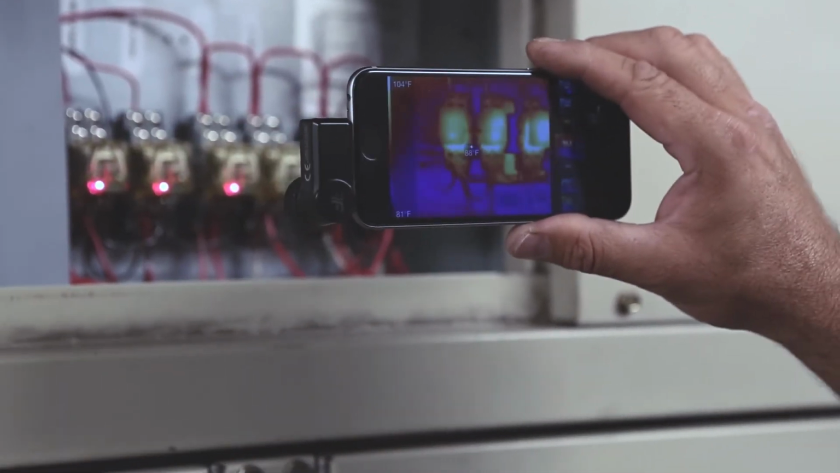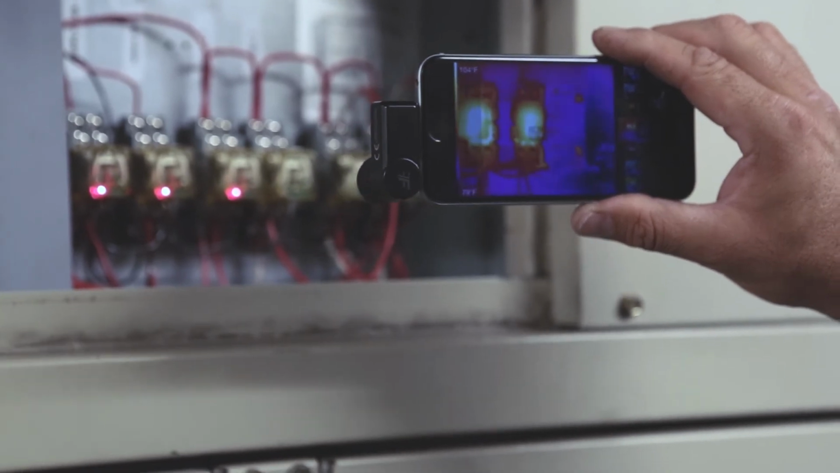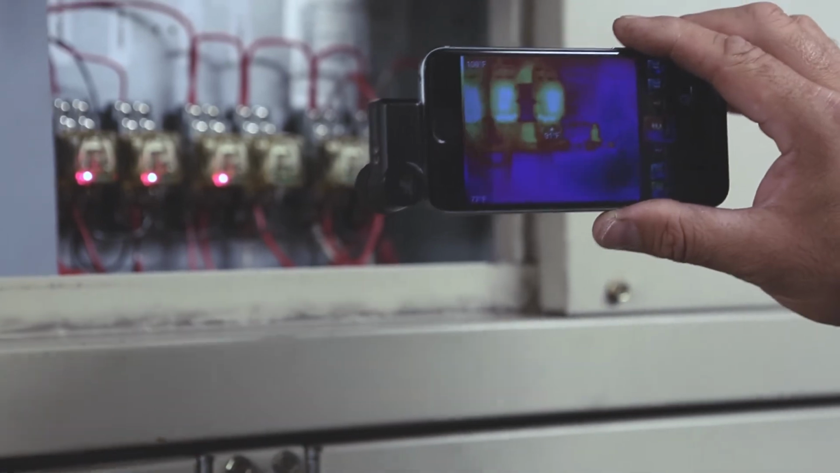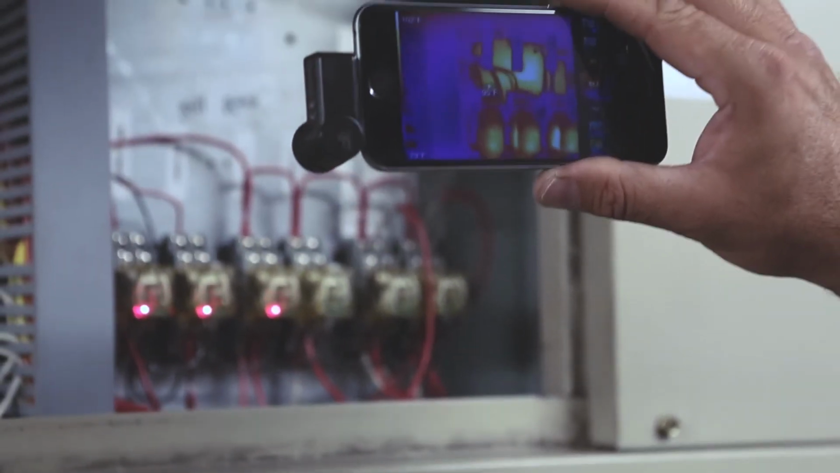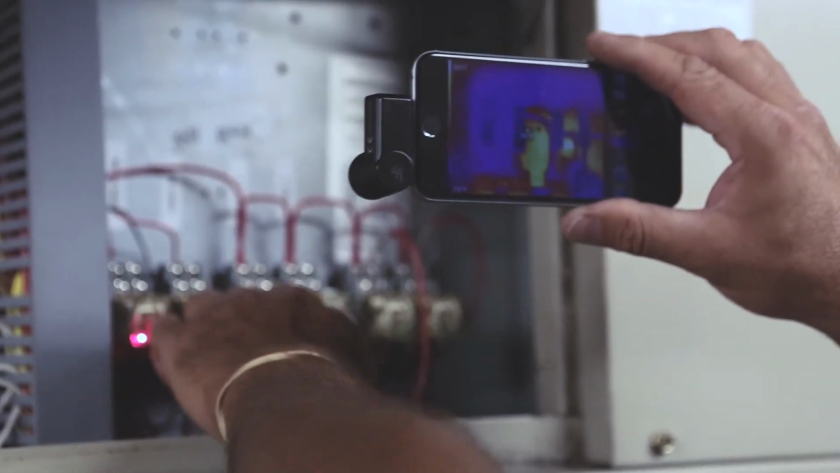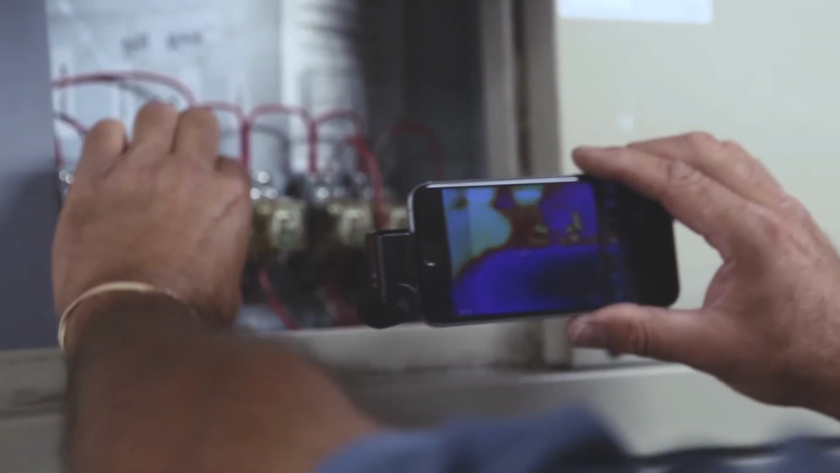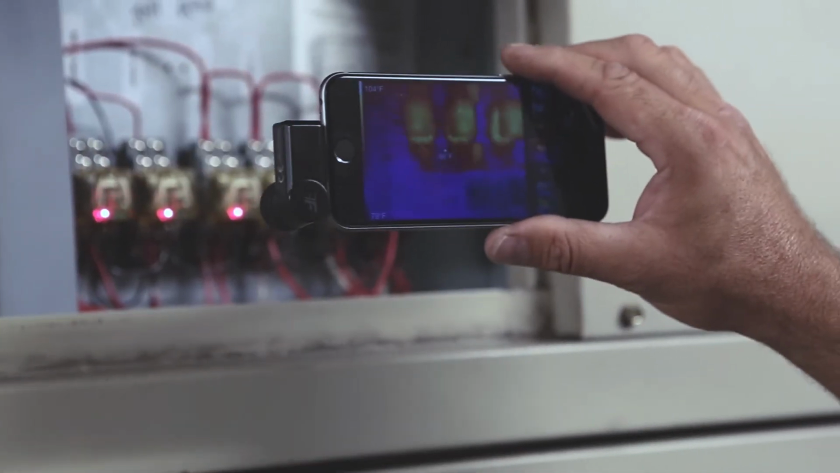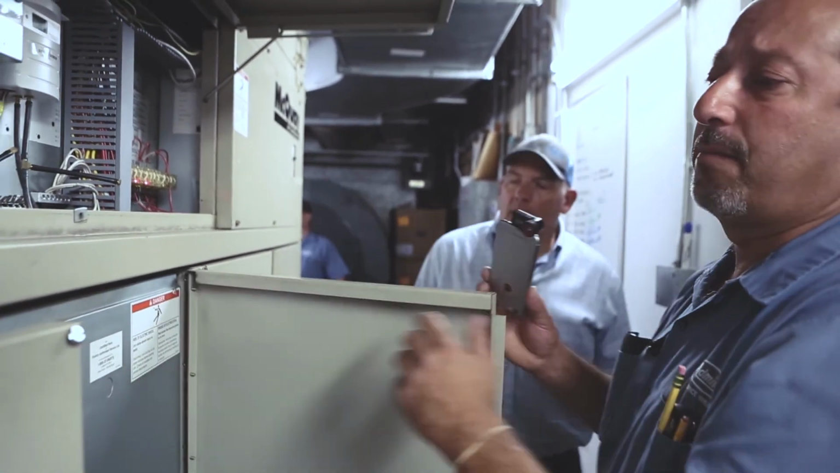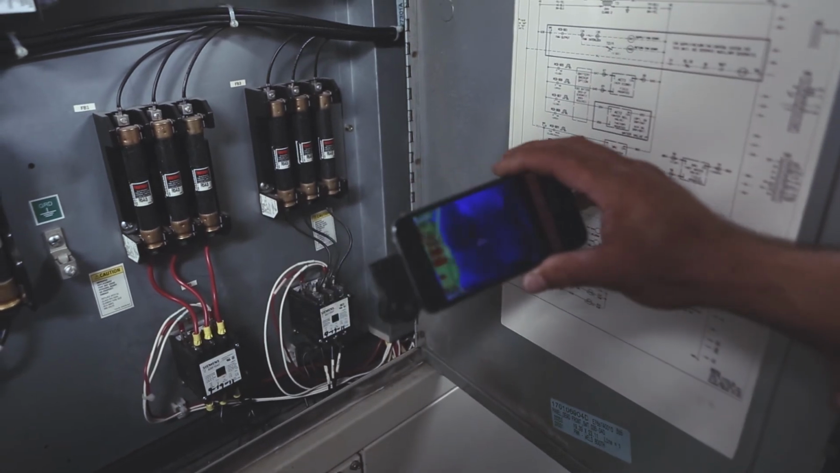Yeah. I mean, what's our temperature? It's at 95 degrees. The ones that are off are at 82. But yeah, this is low voltage wiring anyway. Nothing high voltage here. Okay. It's just the LED showing the heat of the LED actually. It's that sensitive.